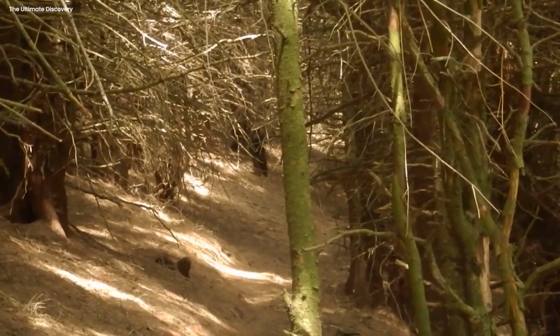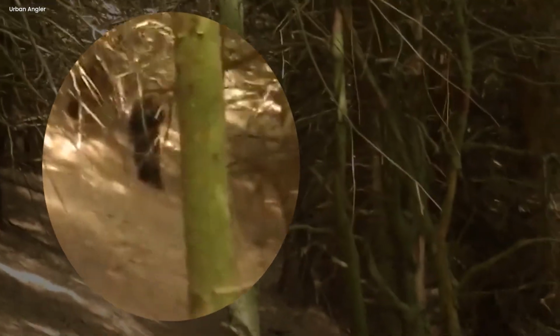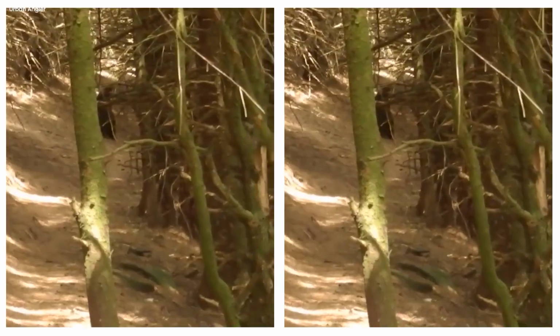Mysterious Bigfoot amidst woods. In the desolate woods, the trail camera captured a chilling sight. A massive figure, cloaked in shadows, silently treading along the hidden paths amidst the ancient trees.